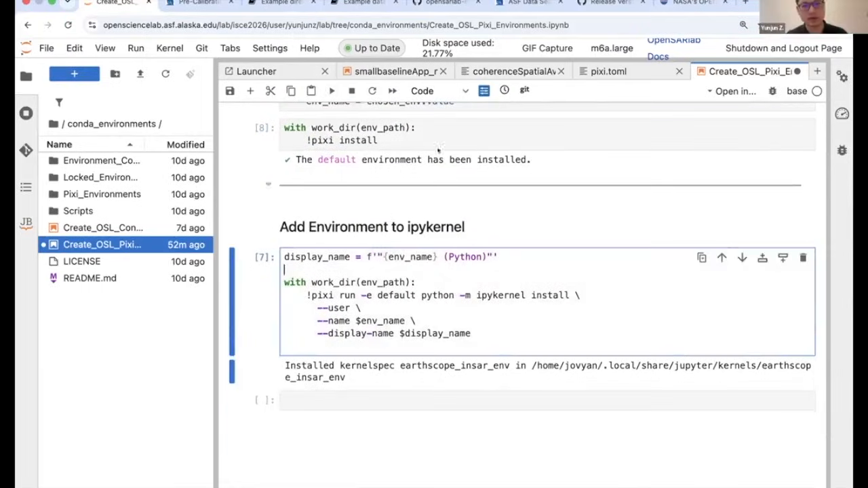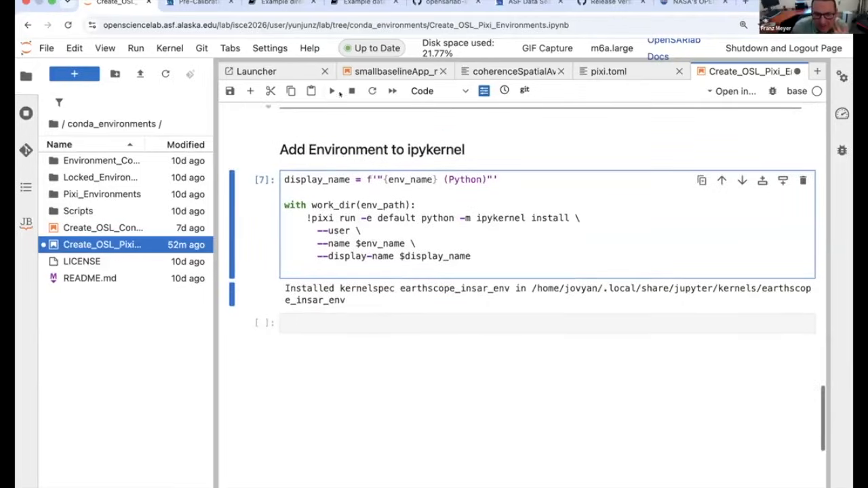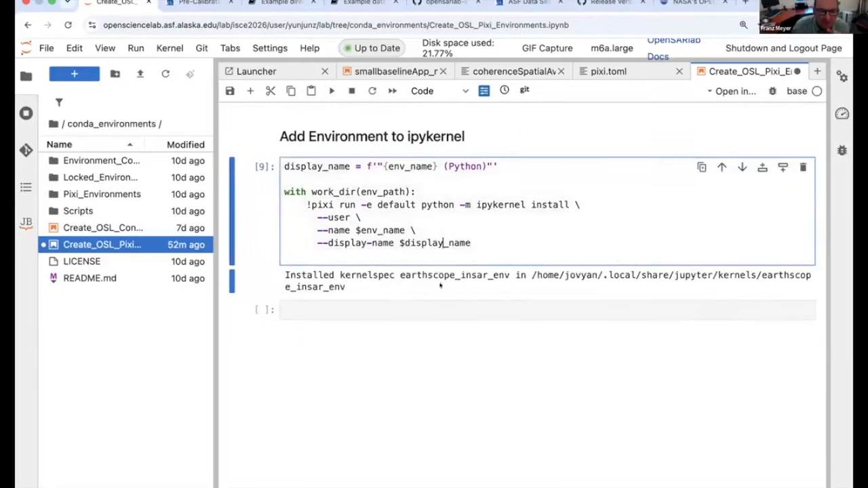Oh, yeah, here we go. At the very bottom, it tells you that it's done. It built the Earthscope InSAR kernel. If you made a mistake earlier in the selection list, you would get a different kernel here. At the very end, it shows you the name of the kernel. Oh, yeah, at the beginning too.